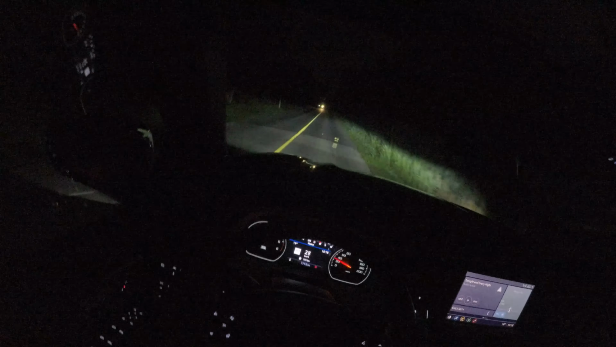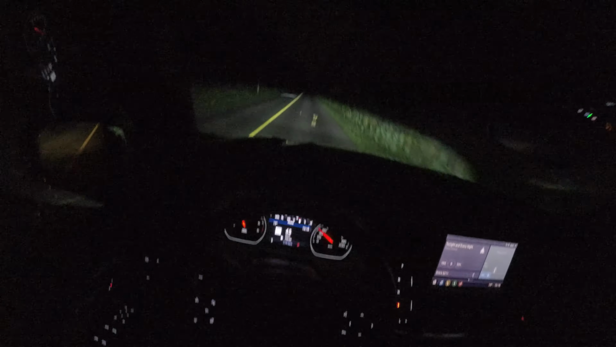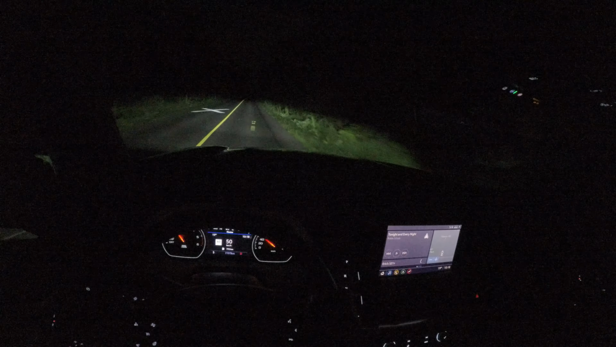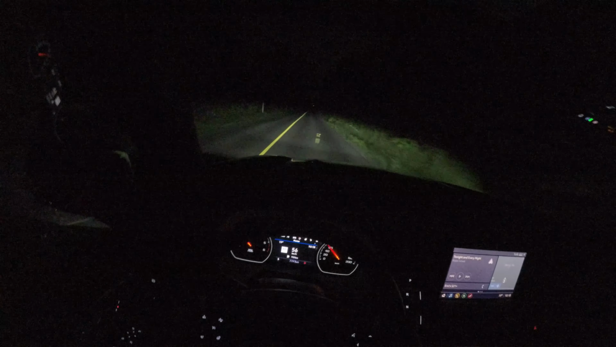Some of the rattling you're hearing, that's my equipment in my backpack. That's not the Tahoe itself. I noticed it's pretty quiet and there's actually no rattles so far, I've heard. So they really built this pretty well.